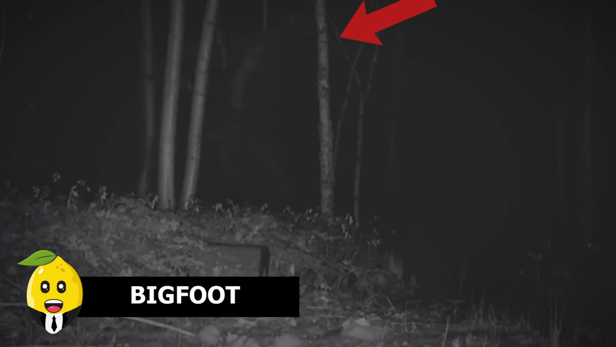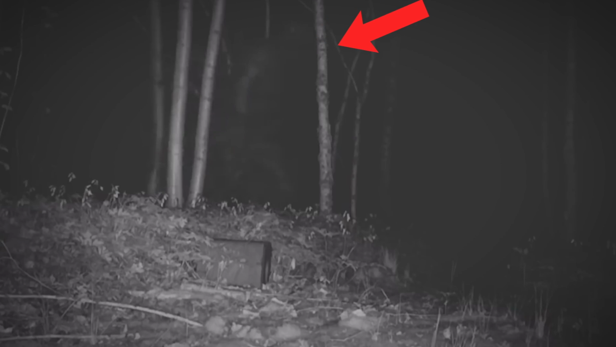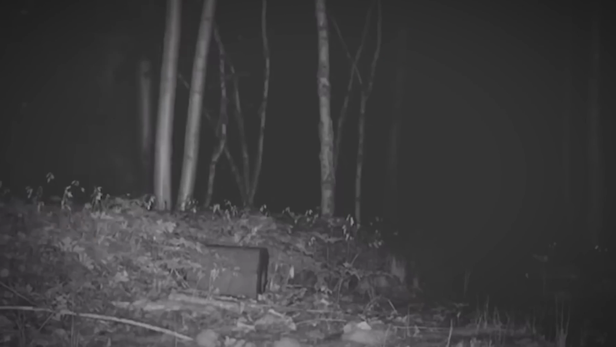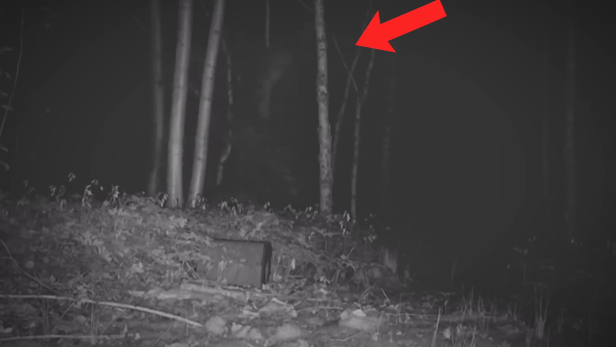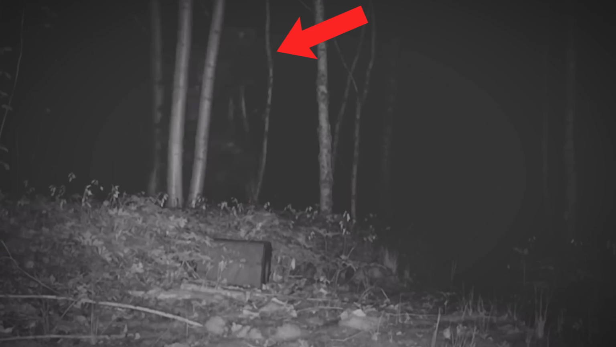Bigfoot. A trail camera picked up a huge human and ape-like creature walking past the trees. Although the video quality isn't clear enough, we can see a giant, hairy-looking creature passing by the camera. The location and recorder of this video is unknown, but the thing in the video surely looks to be real.